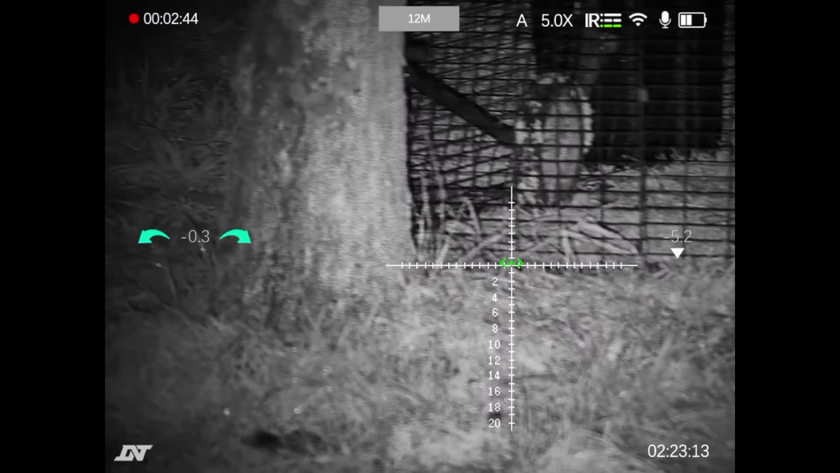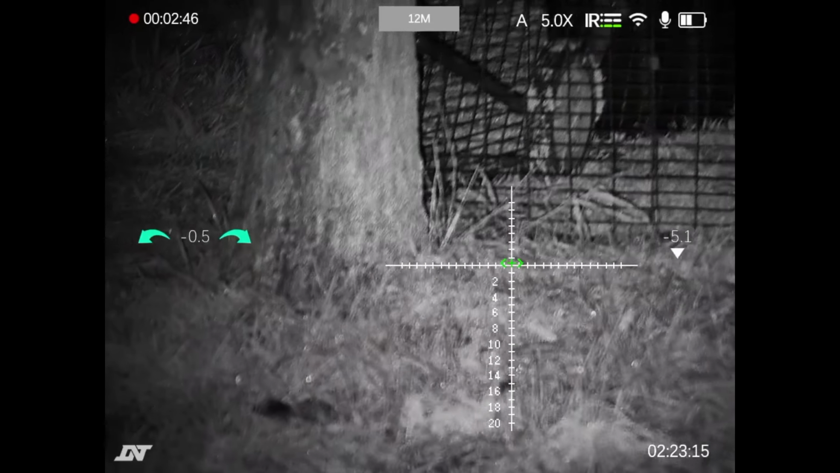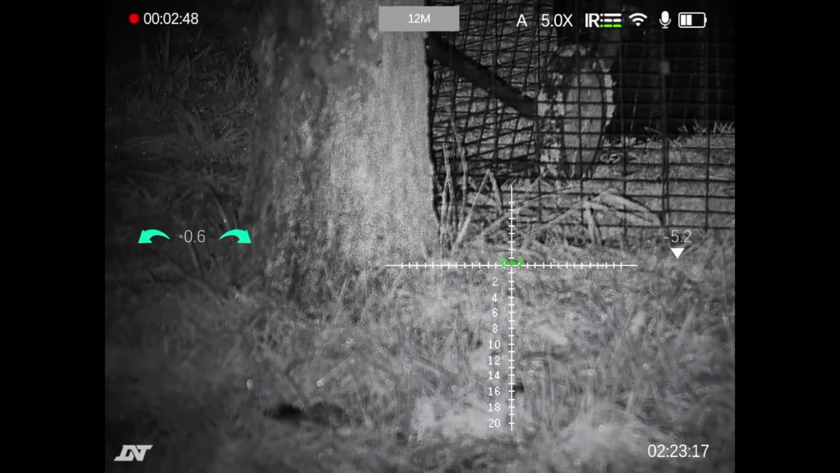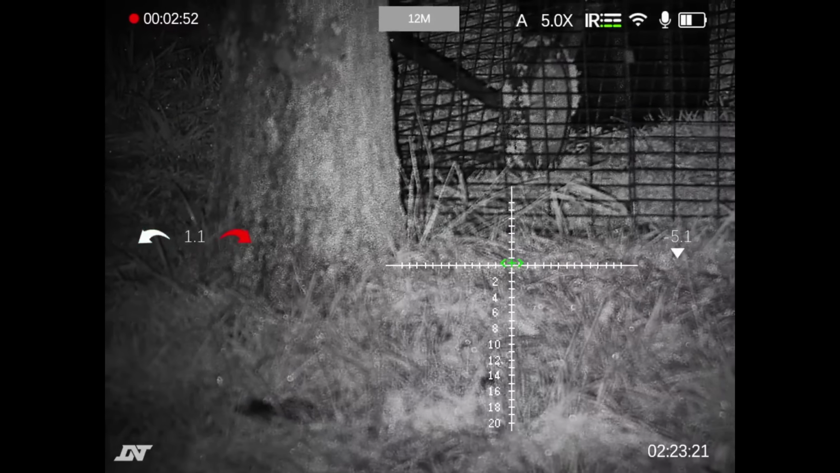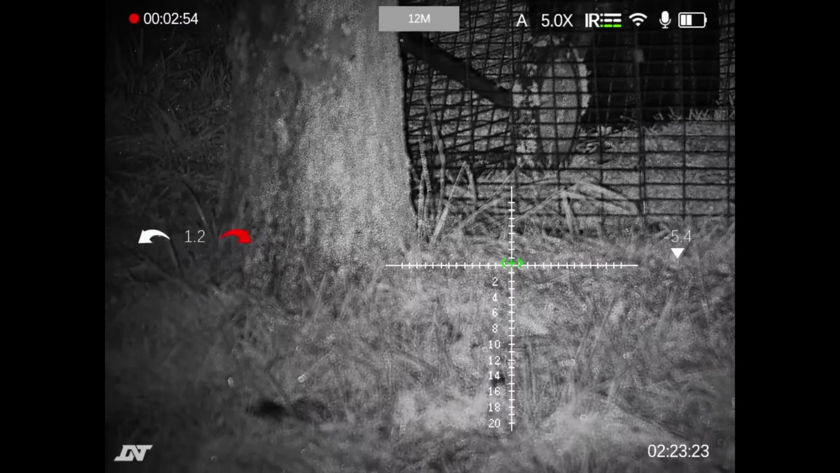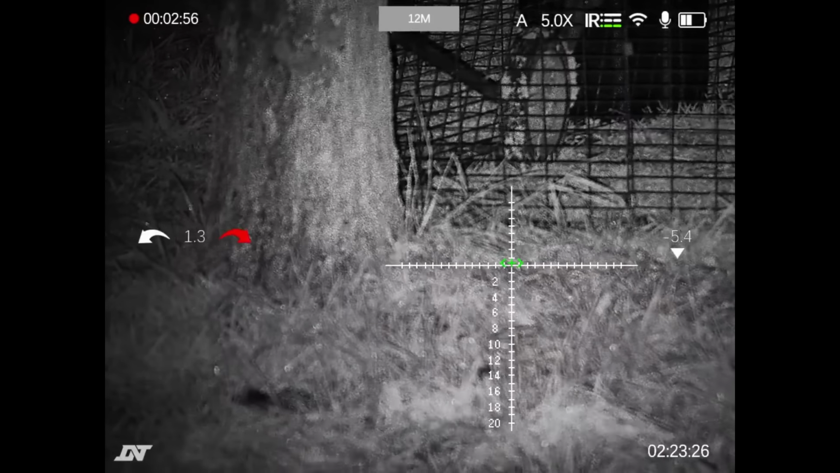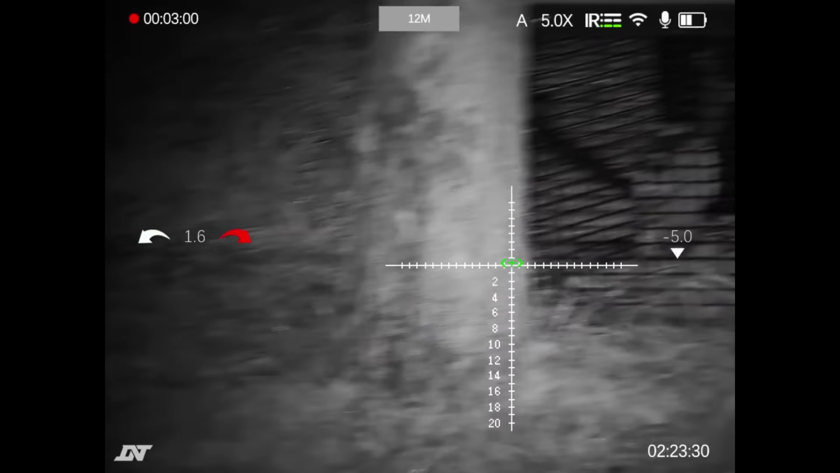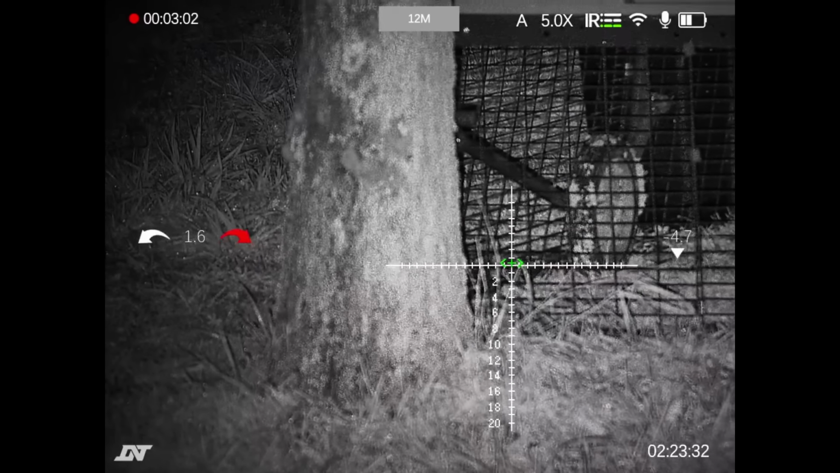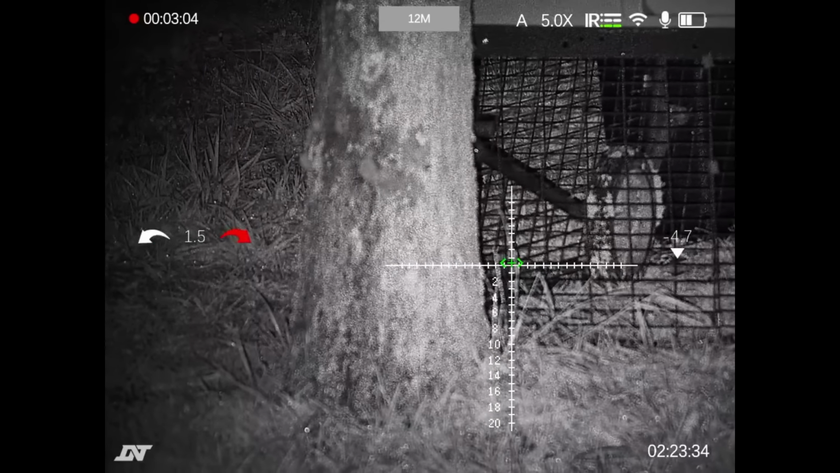So now all we have to do, it is currently about 7 o'clock in the evening. The clock's wrong on this, you can see that it isn't 2:23 in the morning. It's about 7 in the evening, so I'm just going to go and watch telly for a bit, and then I'll come back and see if anything is occurring.